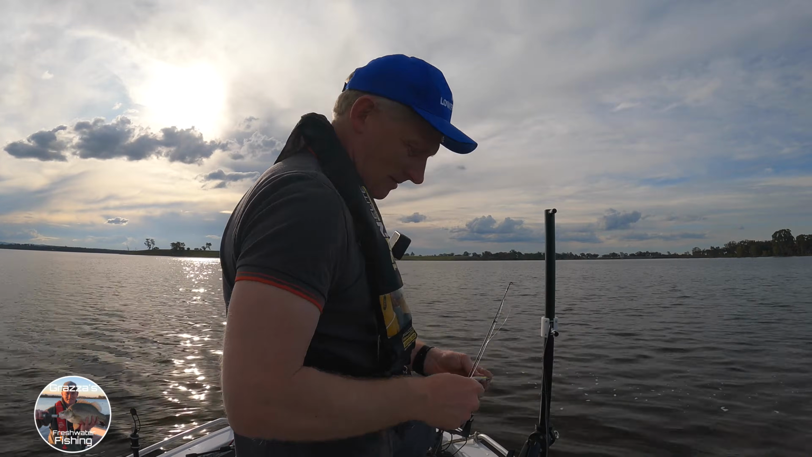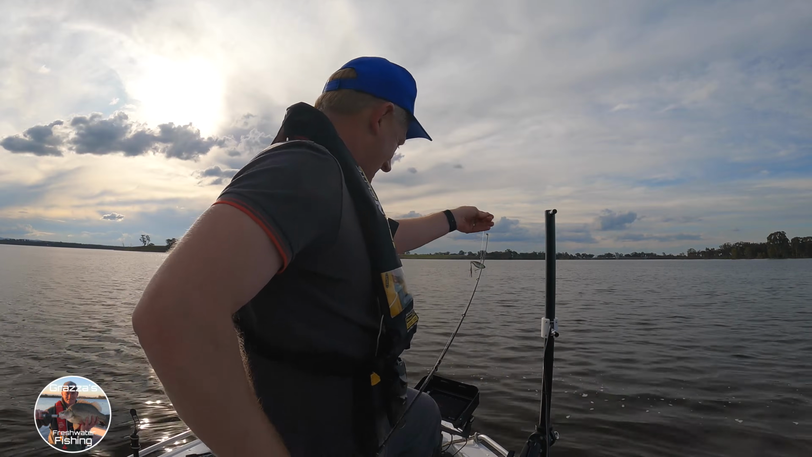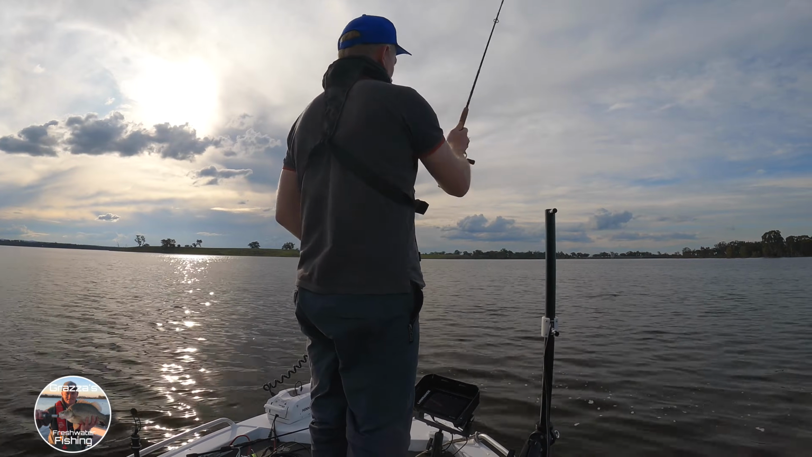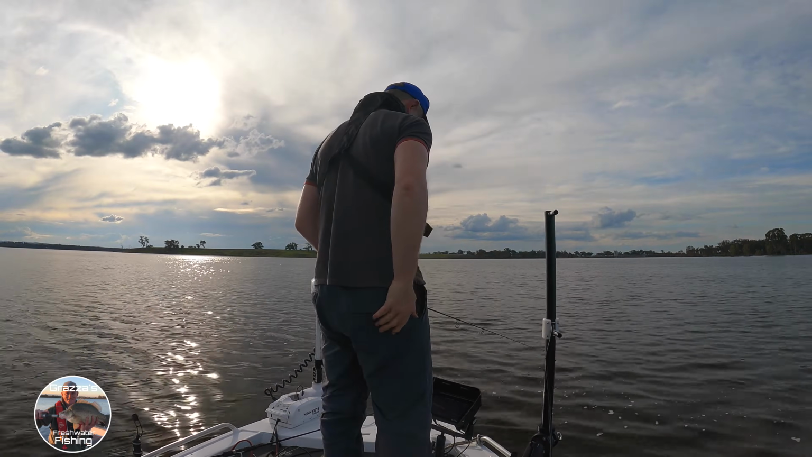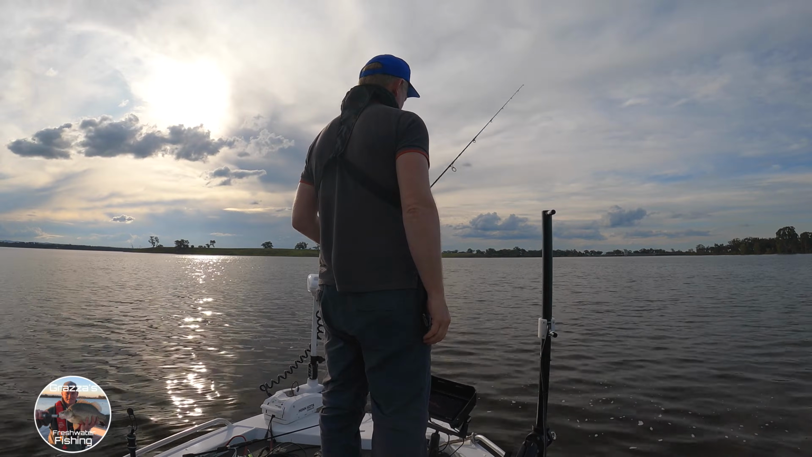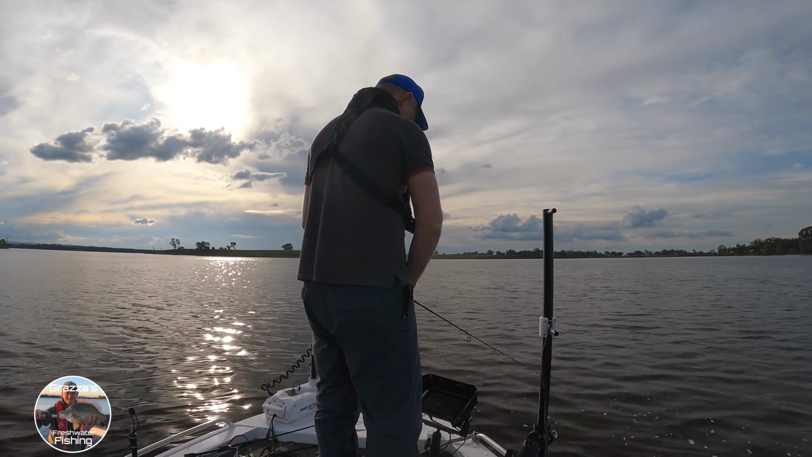Hopefully something will come up and get a whiff and go, okay, I want that for dinner. I only wish. I'll put that out there. There's been many a time where I've put lure scent on and got a fish first cast straight after.